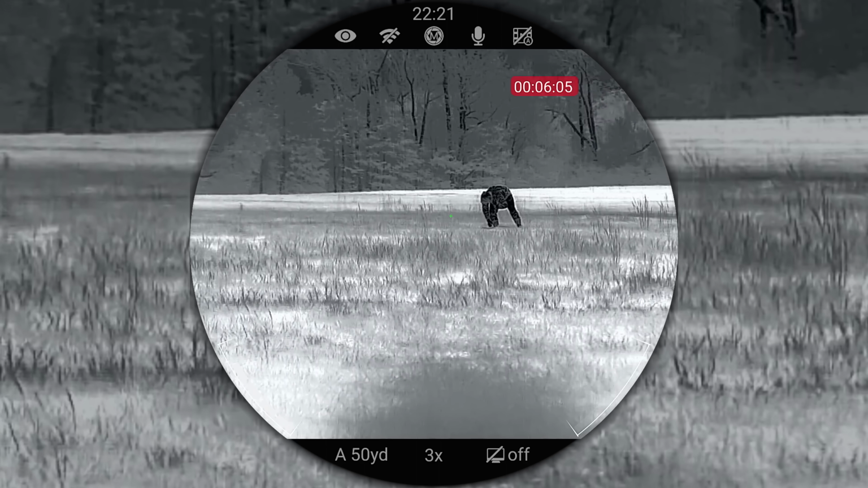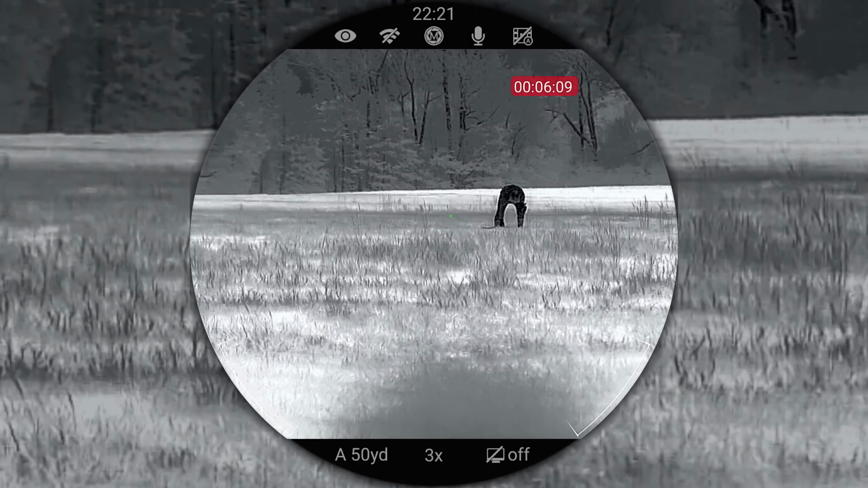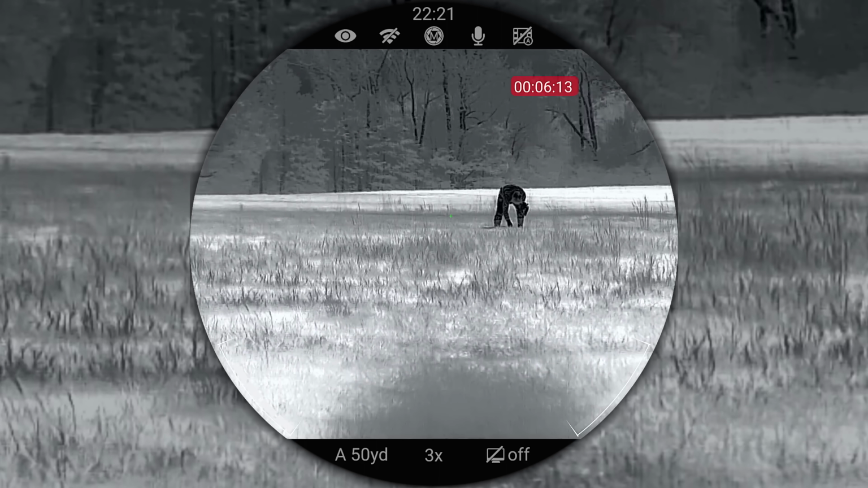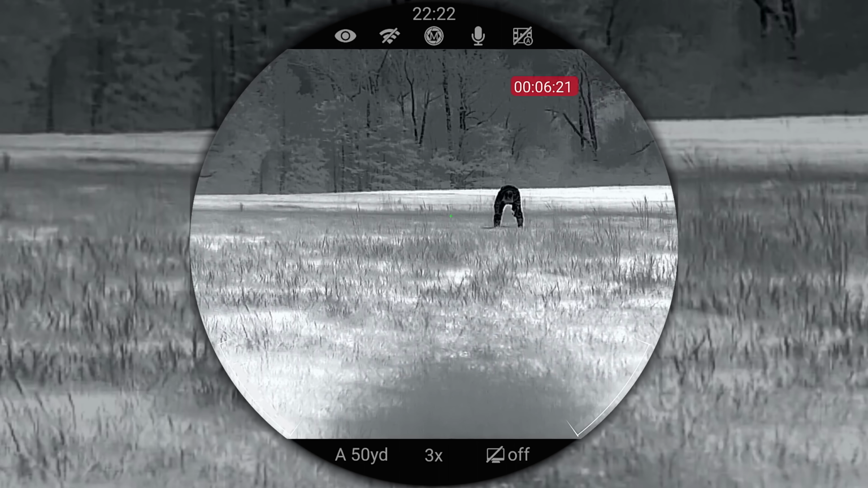I called my brother-in-law, and I'm standing over this coyote with the phone in my hand. You're not going to believe it. The coyote that you shot this morning showed up tonight. There were three of them, just like you said. The one that stopped was the black one you saw. And he hopped in his truck.